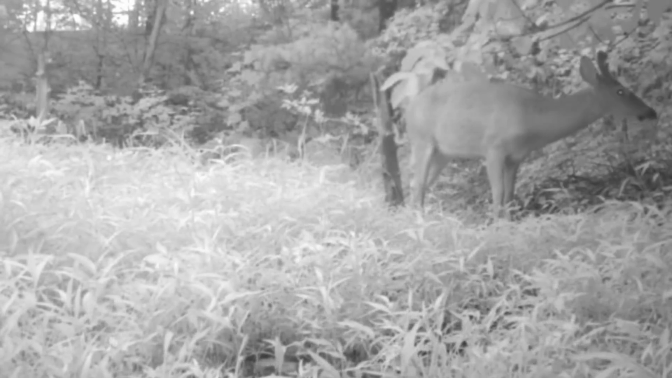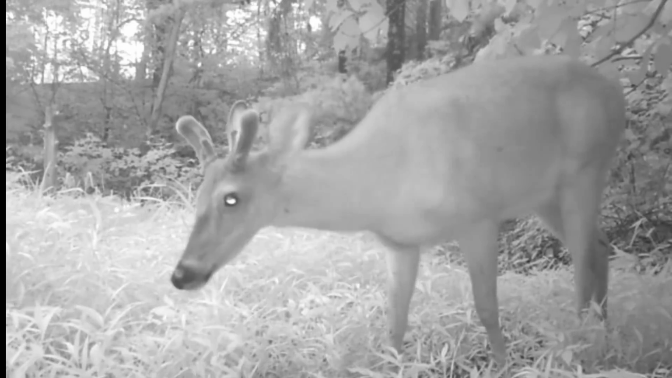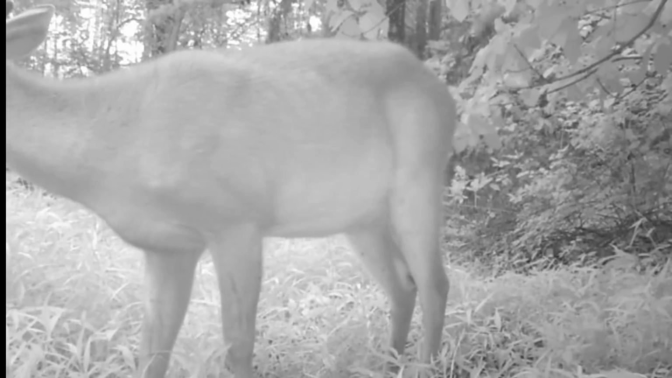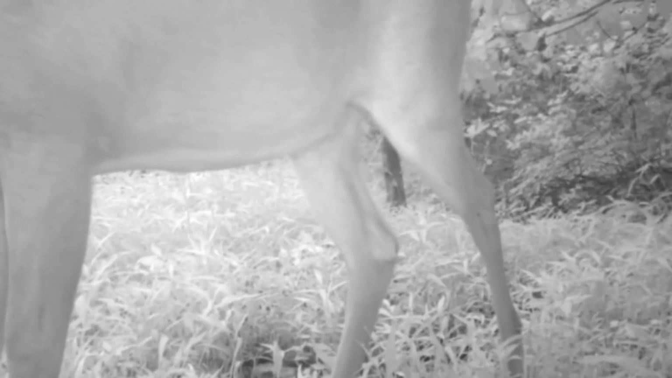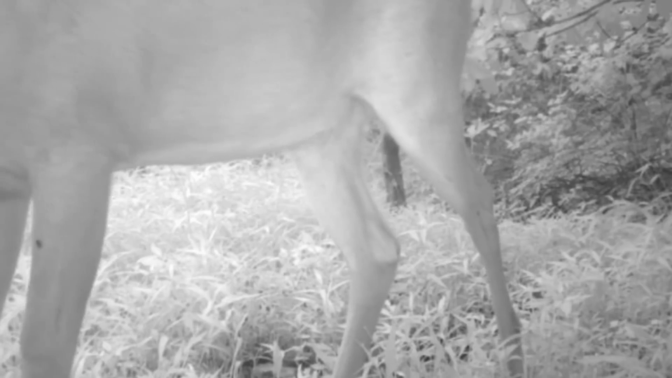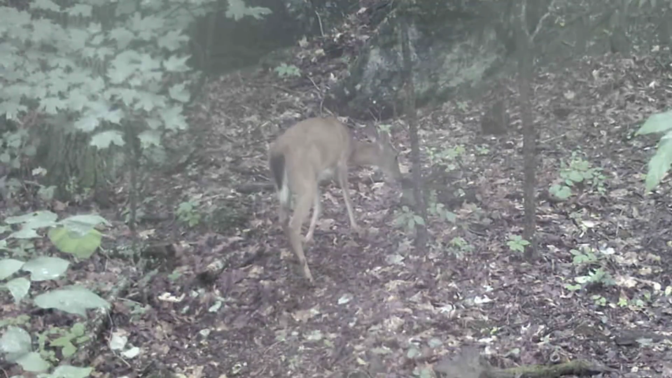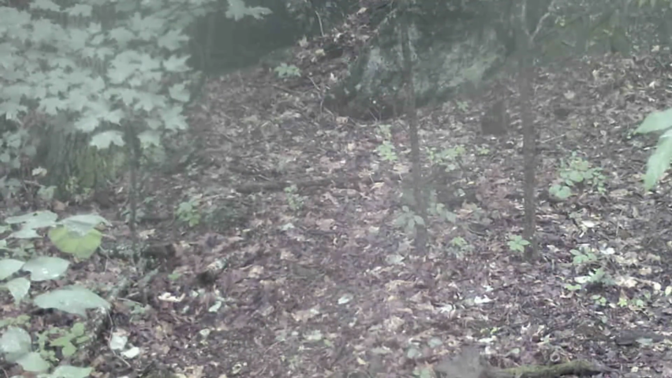Well, come daylight at the pond, little old young bucks out foraging around in these grasses. You can see their antlers is growing back really nice. It won't be long they'll be back up there. Beautiful young deer. And they mosey around all day, these little yearlings and young bucks.